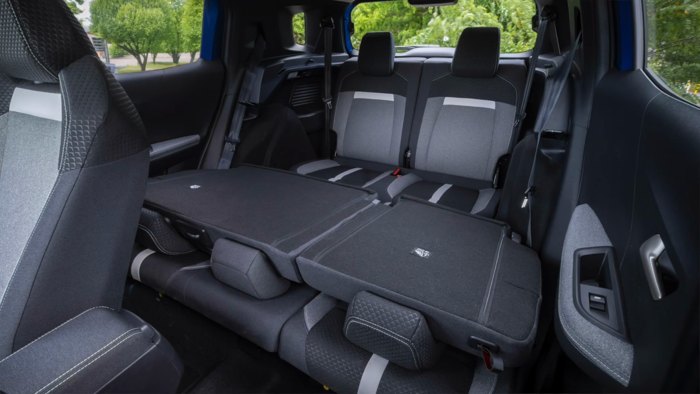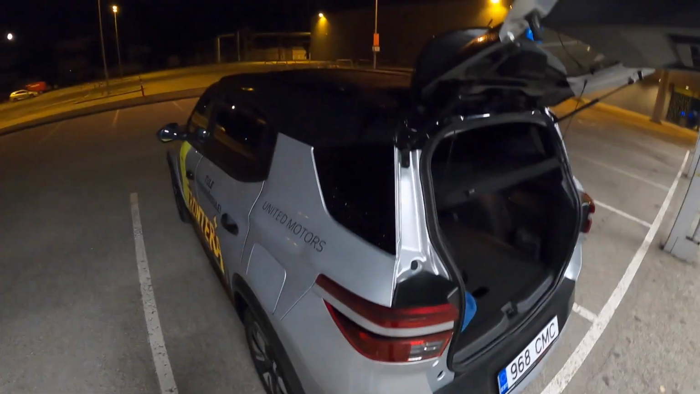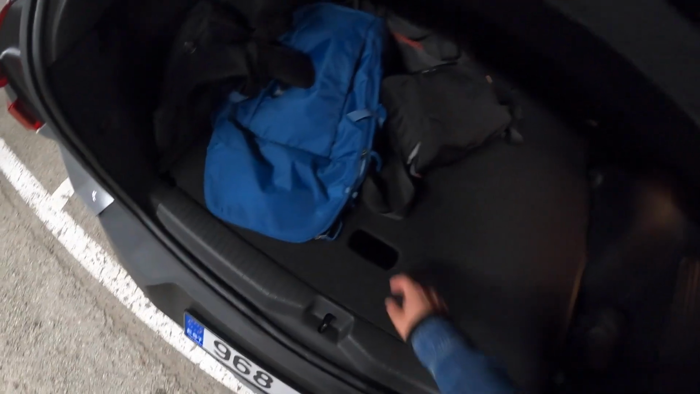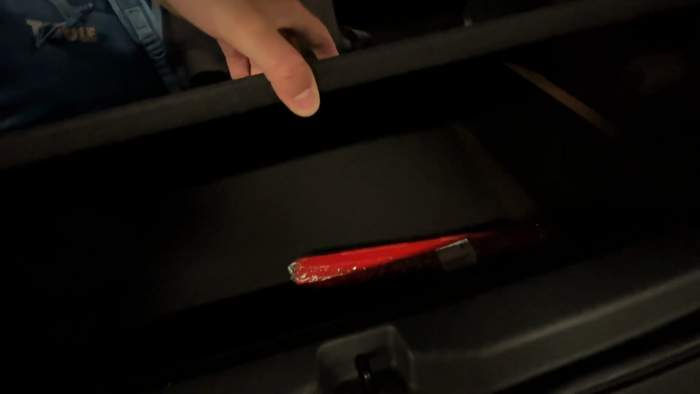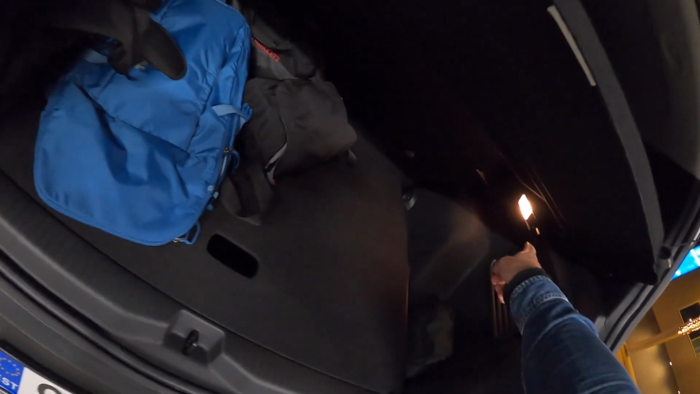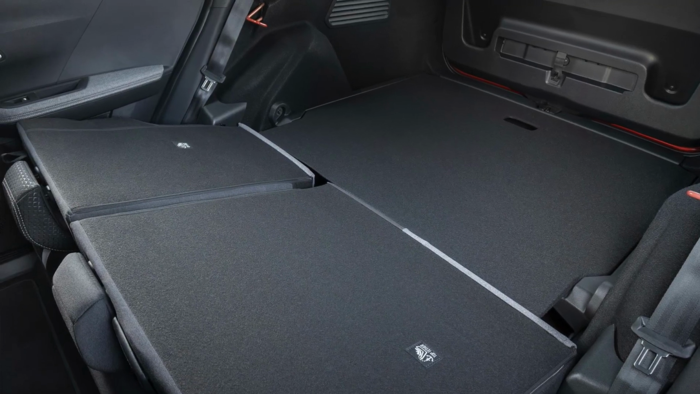As an option for the GS model for 800 euros or something. How do they fit it? That's crazy, there's that much room here. As a new trend these days, the cargo area has two floors, and you can remove this top floor entirely if you want. There's one modest light here, and you can fold the seats 60-40.